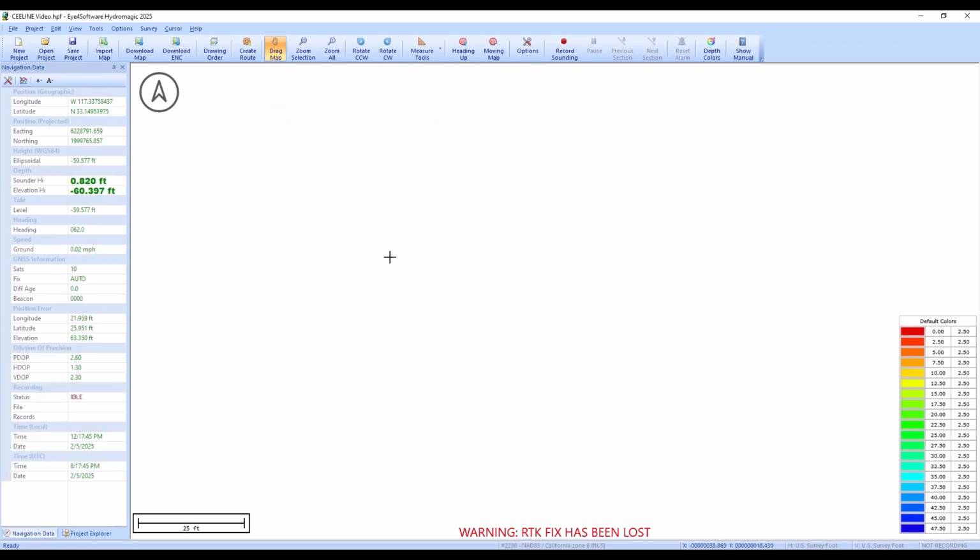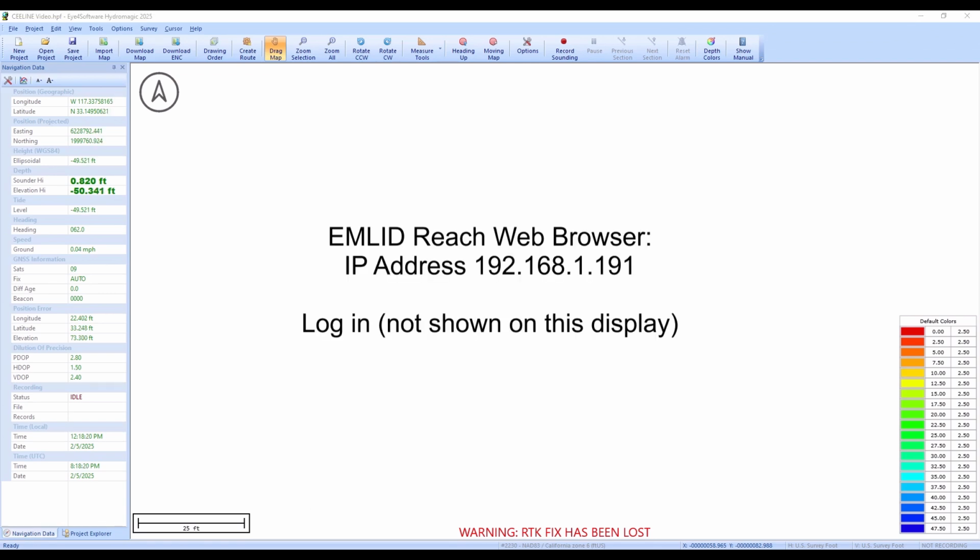So yeah, we hit OK, and we have our lat long, easting, northing, and our sounder depth and elevation. And now we can go and look at the setup of the GPS. And to do that, in this particular instance, I have to open a web browser and type in the IP address of the GPS so I can get to its control portal.